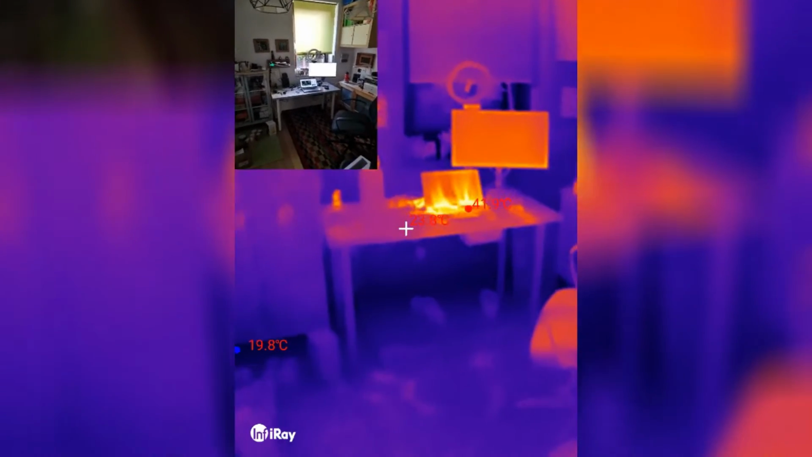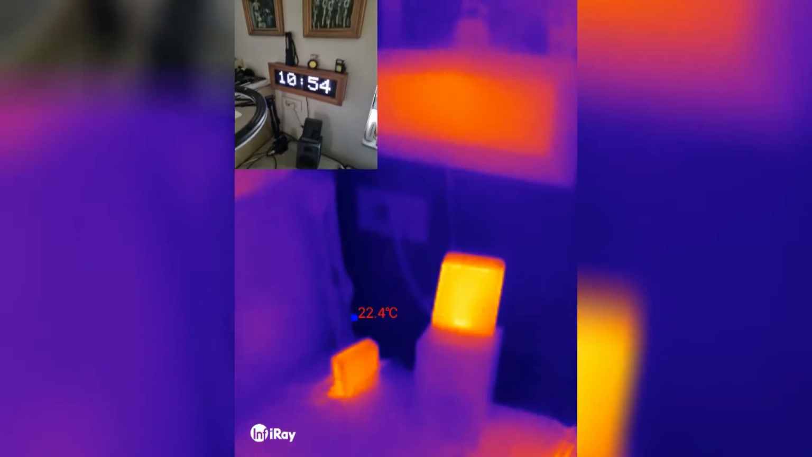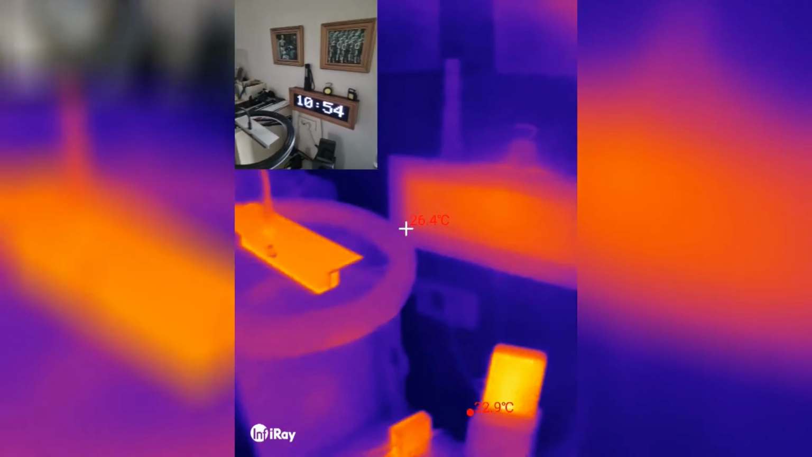Okay, so let's see how this behaves at home. So I am working, you can see heat from the laptop and the screen. Oh, the port extender is warm. The NS Panel Pro is warm. That's my new USB-C charger. That's warm as well. This screen is a little bit warm.